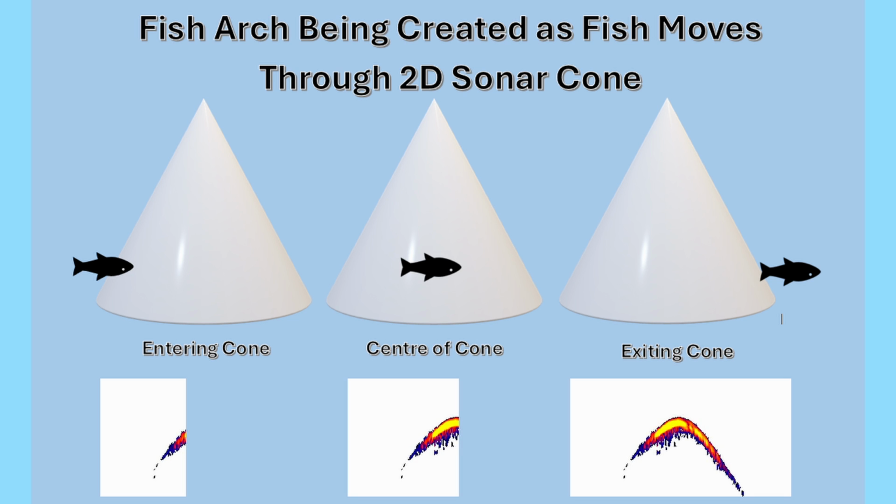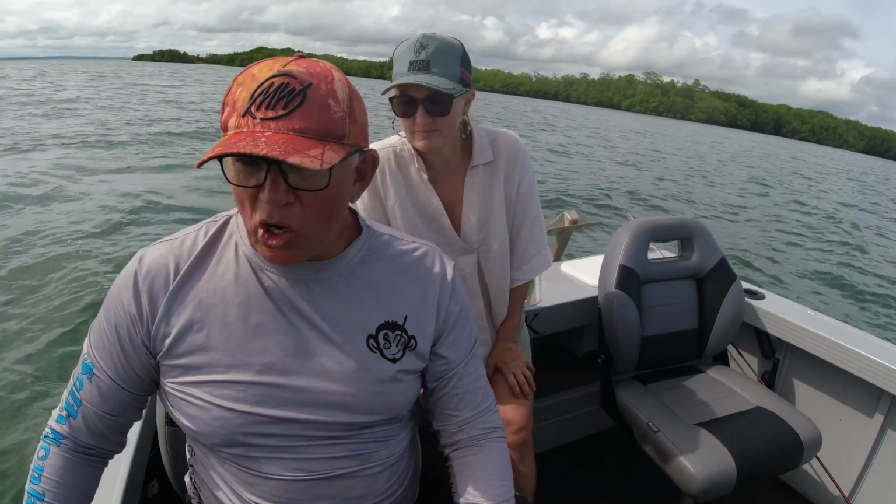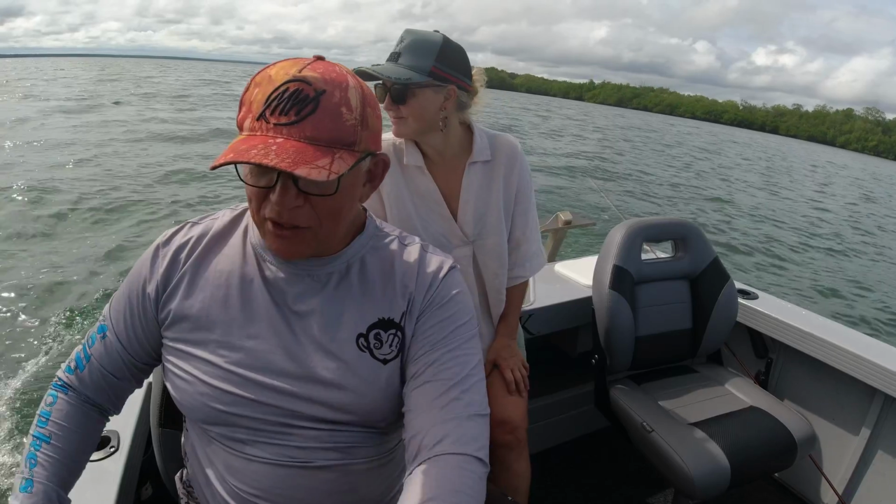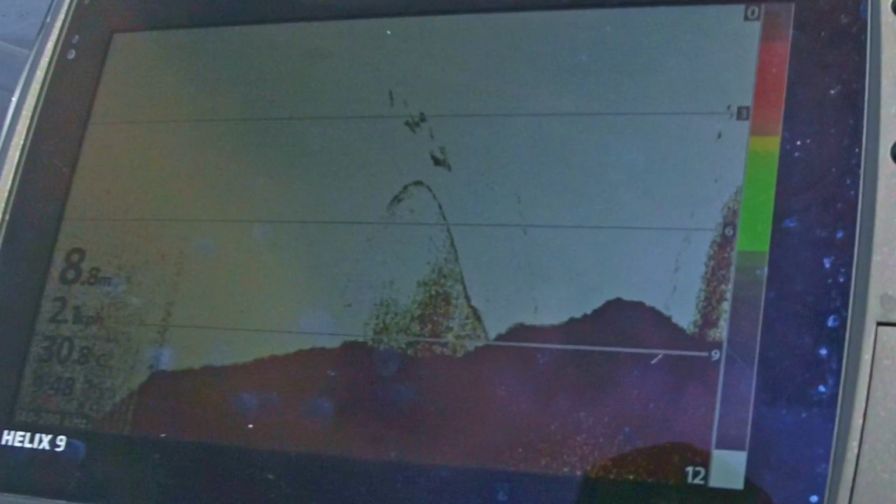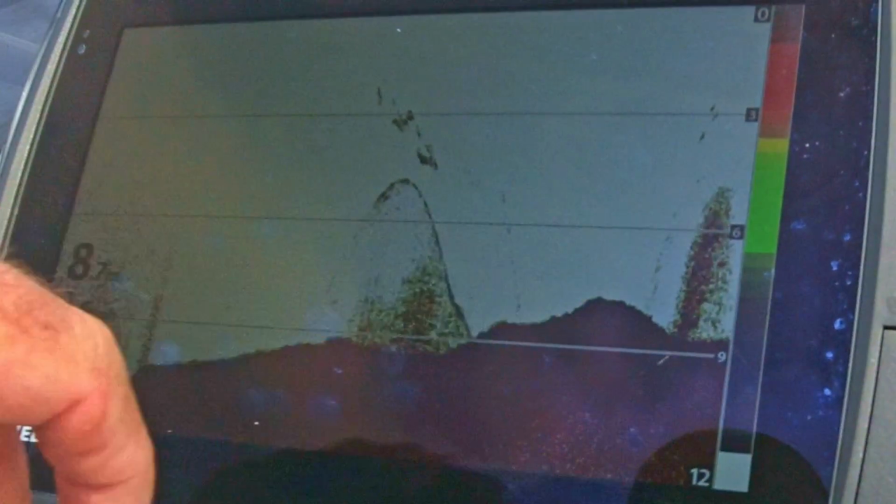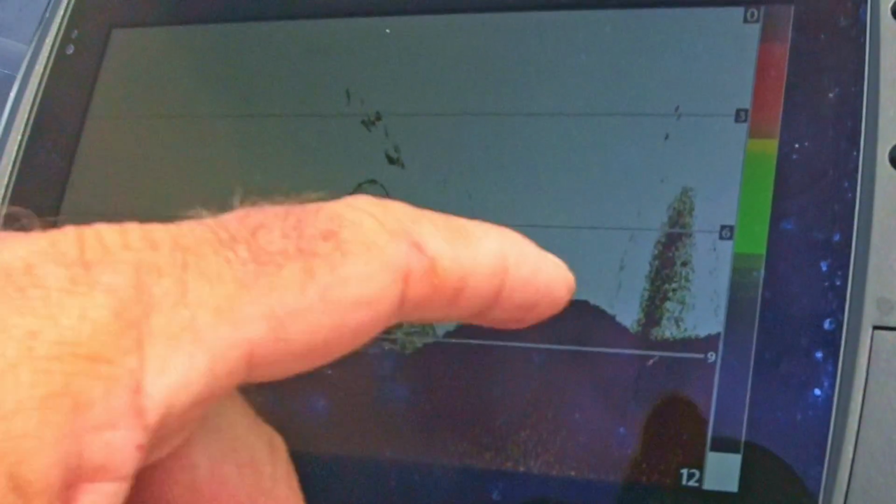So it comes up as an arch, and then as it goes away from the line, it goes small again. All right, so coming up to this pylon here, there's actually two pylons, as you pointed out, this one just underneath the water as well. But just using our 2D sonar, we can see the pylon and all the fish that's sitting just off that pylon as well.